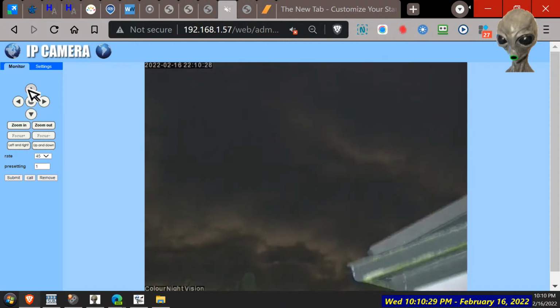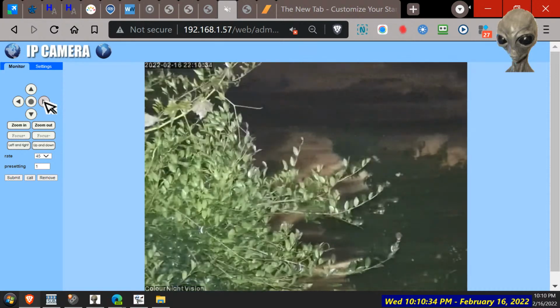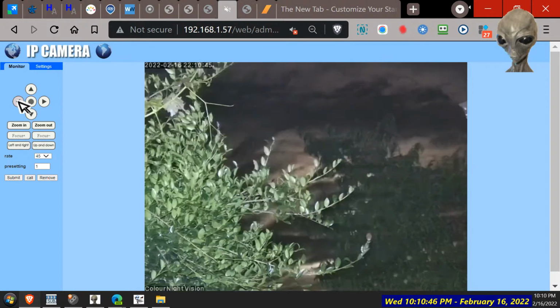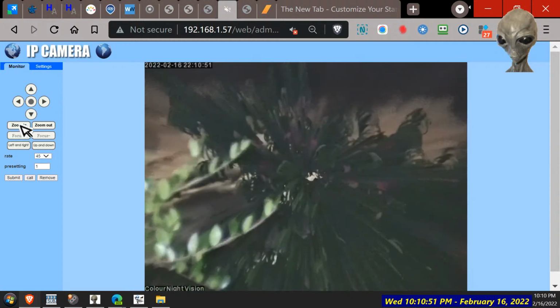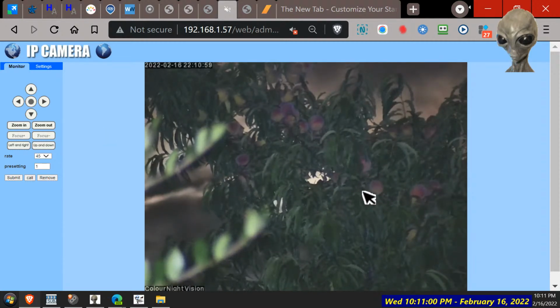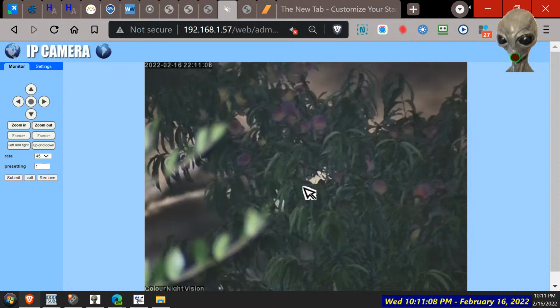Too much, too much. Let's see, the peach tree's behind this one here. That gets in the way. Looks like a peach there, a peach there. There's the moon. There, isn't it? Right behind the tree. Full moon. I don't know if we're about to see it eventually.